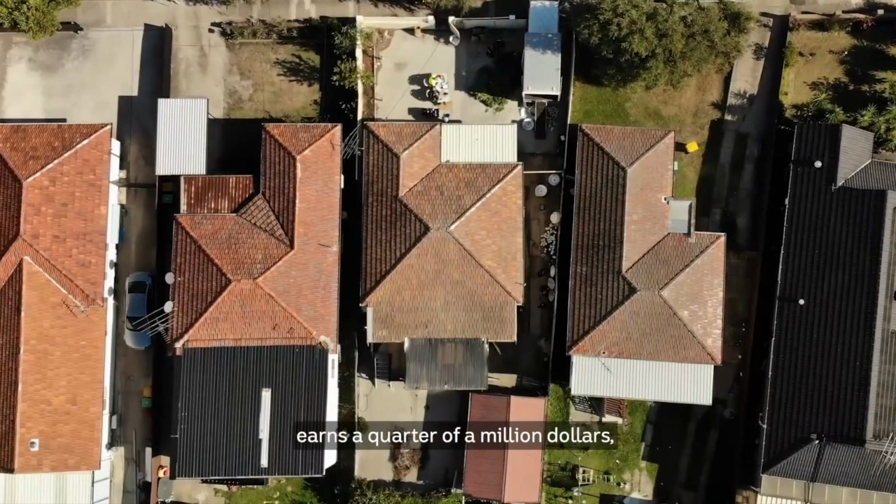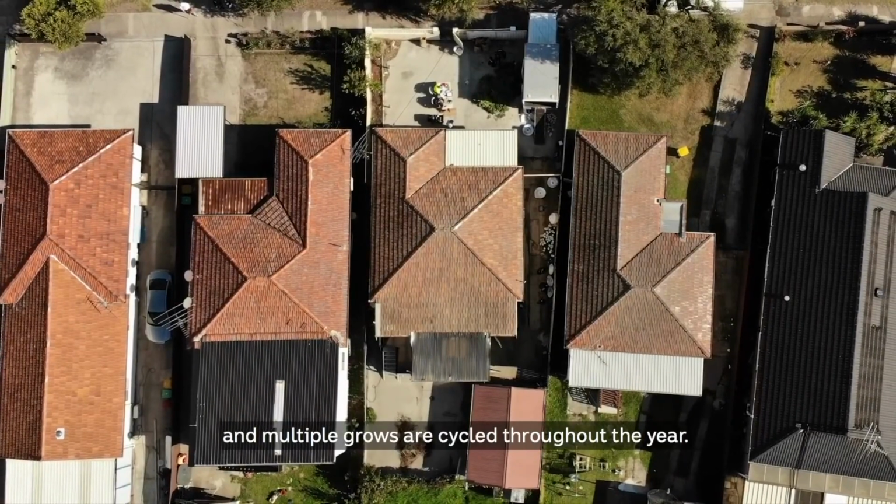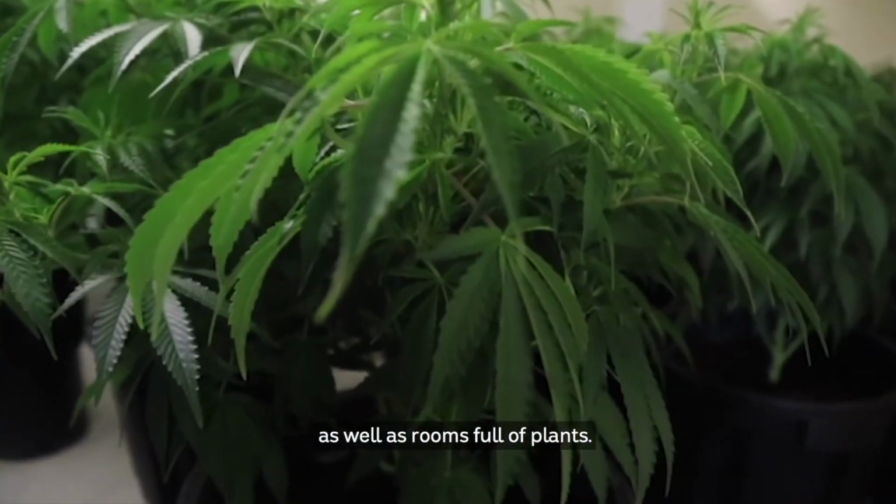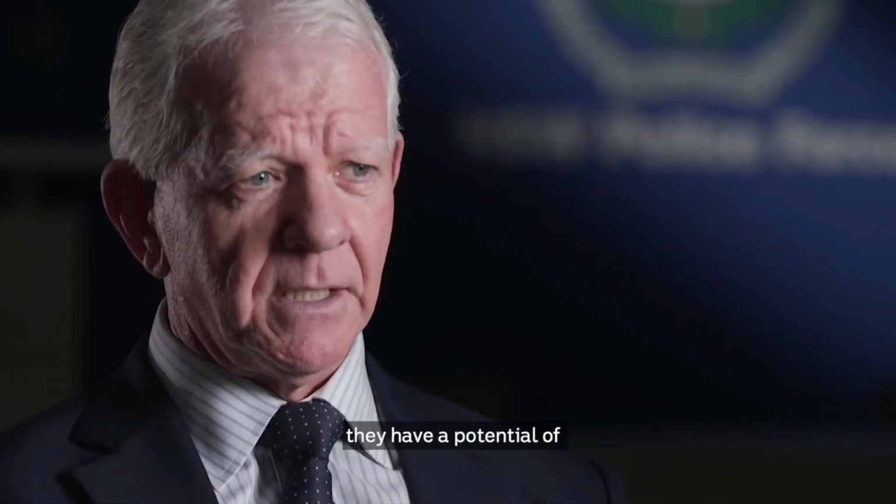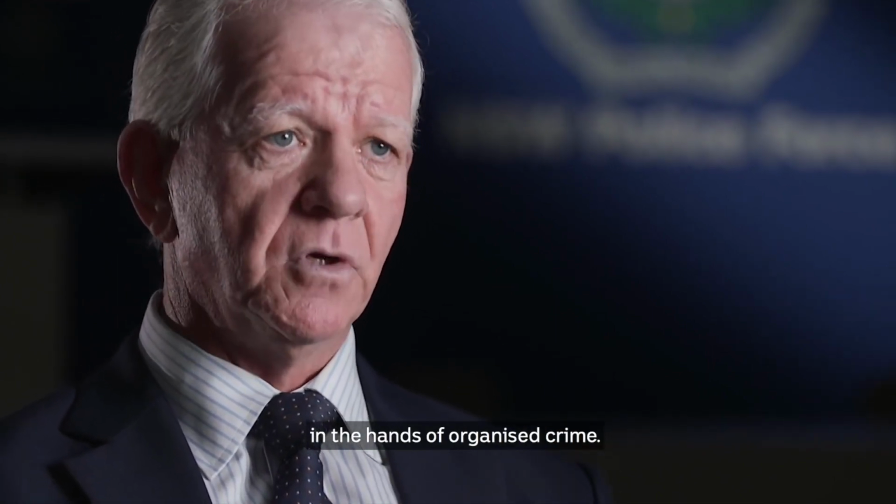A single grow earns $250,000, and multiple grows are cycled throughout the year. Any given house will contain seedlings, such as these, as well as rooms full of plants. The head of the syndicate, the top level, in one operation, depending on how many grow houses they've got, they have a potential of tens of millions of dollars in profit in the hands of organised crime.